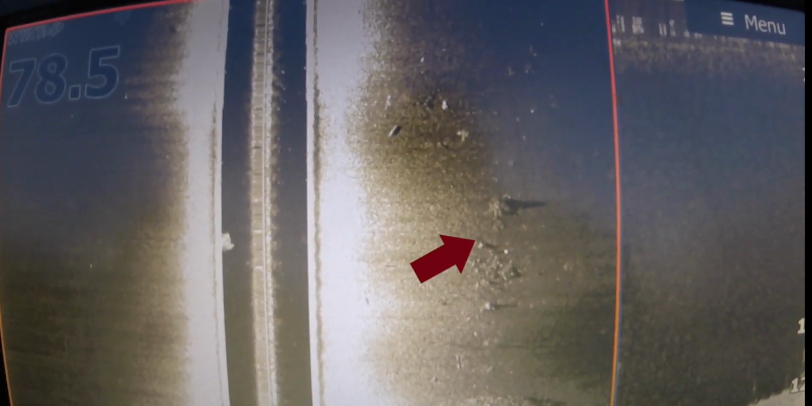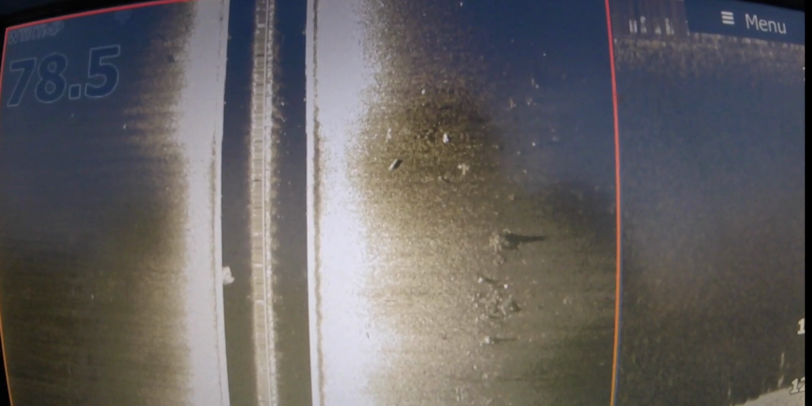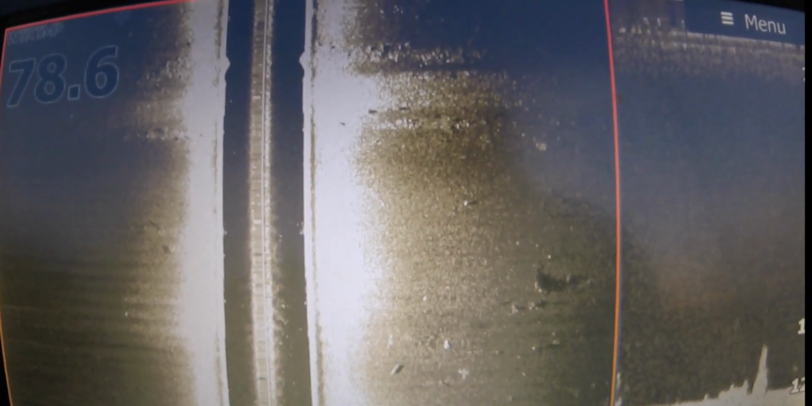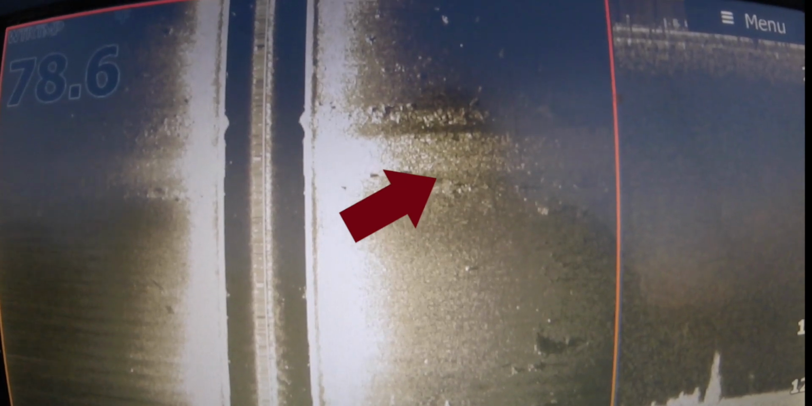So this is exactly the kind of stuff that you're looking for in the summertime. And the best way to do it is just to cruise around until you start seeing it, mark it, and come back and fish it. I mean, that's really the only way to learn what you're looking at on side scan. So here's another roadbed with some gravel right next to it. There doesn't look like there's a whole lot of fish on there, but that's another key spot.